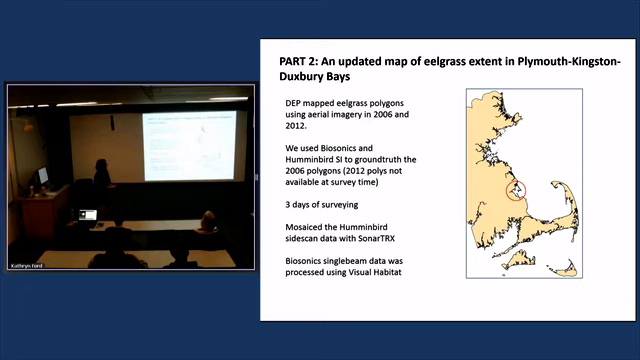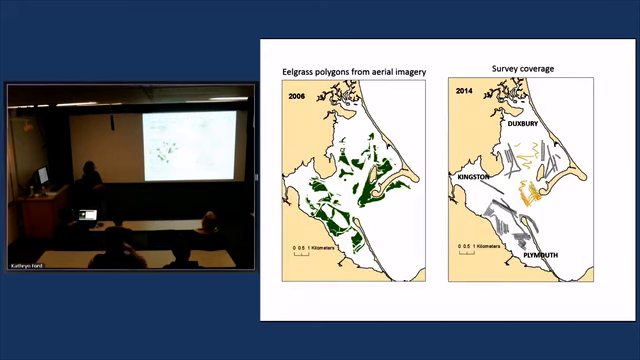We mosaicked the hummingbird side scan data with Sonar TRX, and we used Visual Habitat for the biosonics. So here are the polygons that DEP had interpreted from the aerial imagery in 2006. And this is our survey coverage. So you can see we really just targeted existing beds to see if they were there. We didn't try to fully recreate the boundaries of the beds.